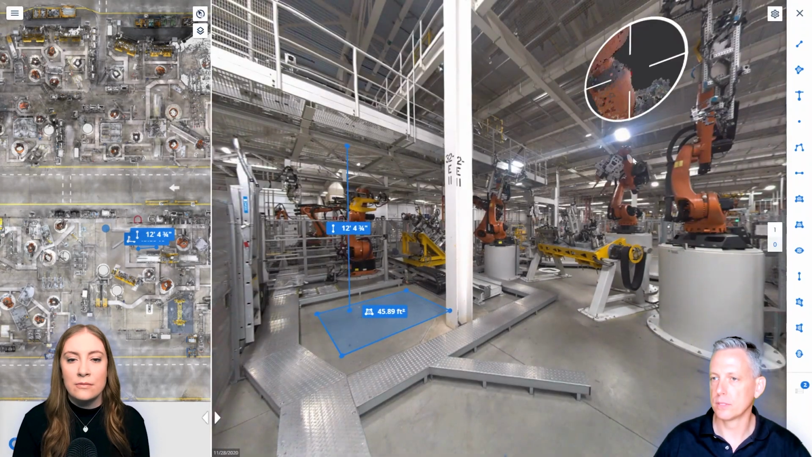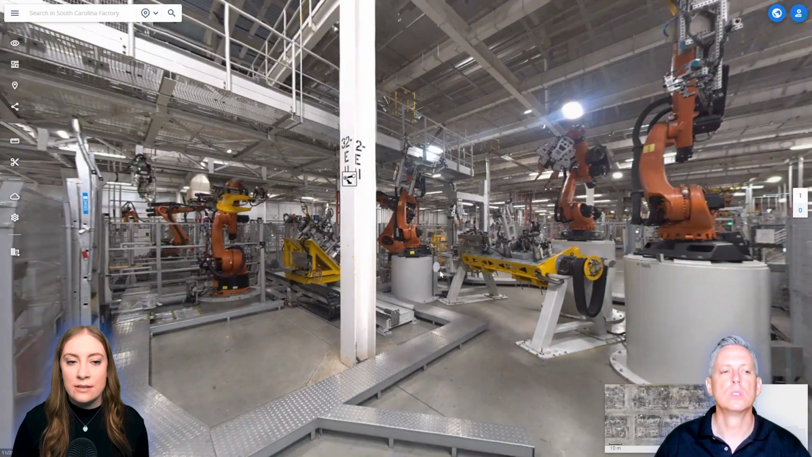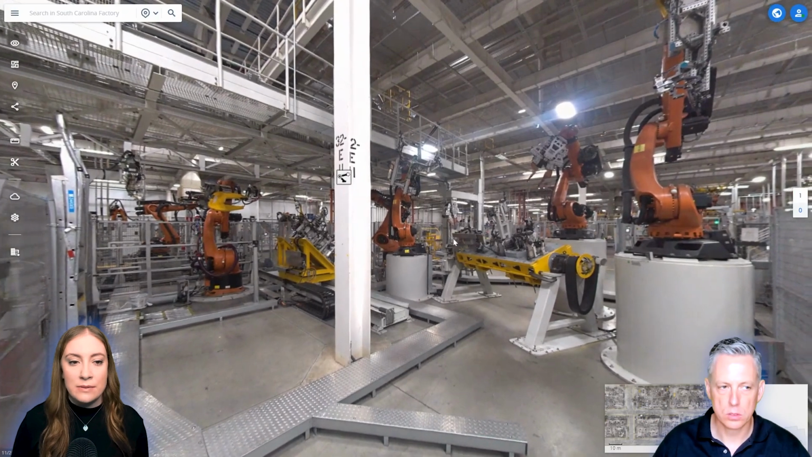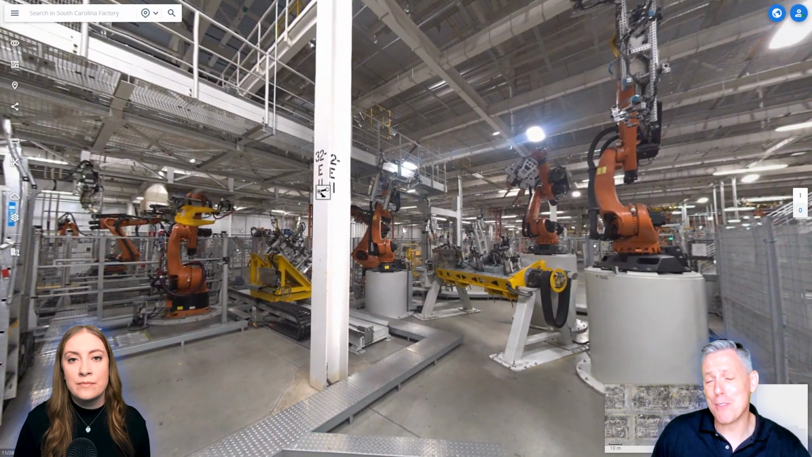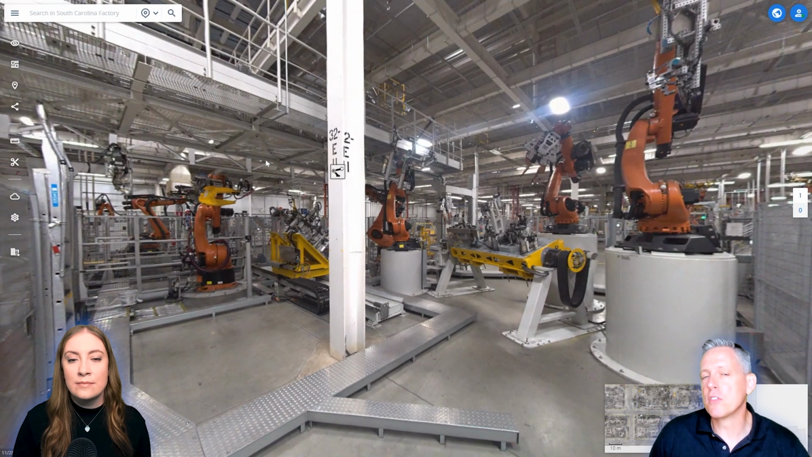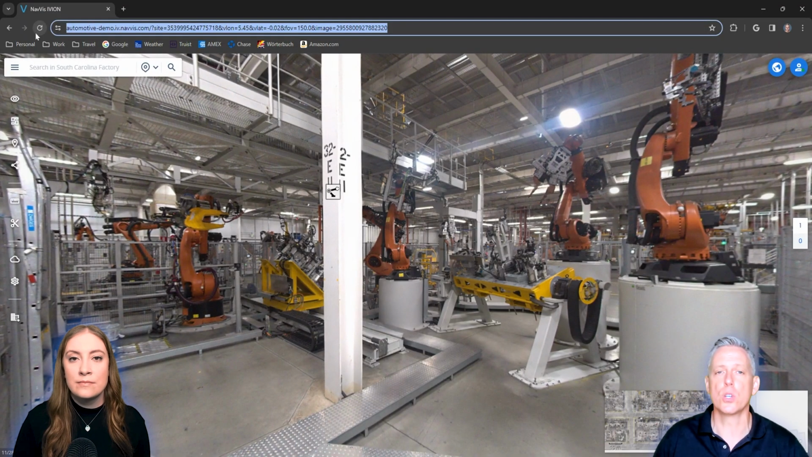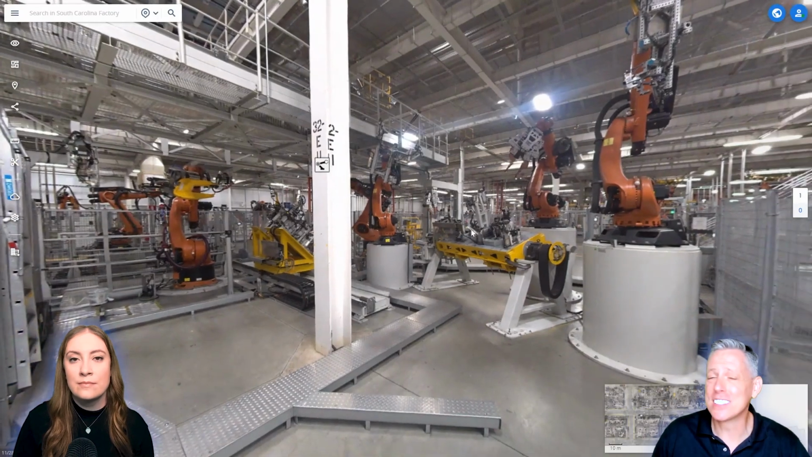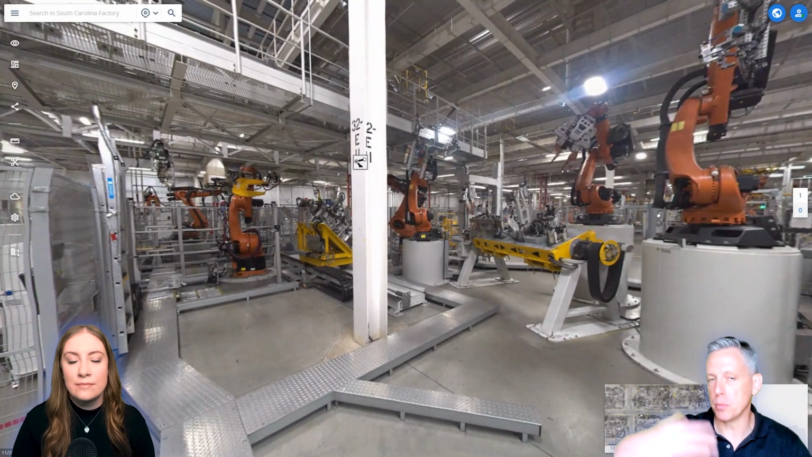Gotcha. And so we're sharing this via screen, but if I wanted to share this asynchronously, to send it to some of my coworkers, how would I be able to do that? Yeah, again, with it being a cloud-based platform, it's very easy. I've got this browser in full screen mode, but as long as the person you're sharing the information with has access to the instance, you can just copy and paste the URL, send it in a Teams chat or in an email, and it would take them to this exact location, this exact pose.